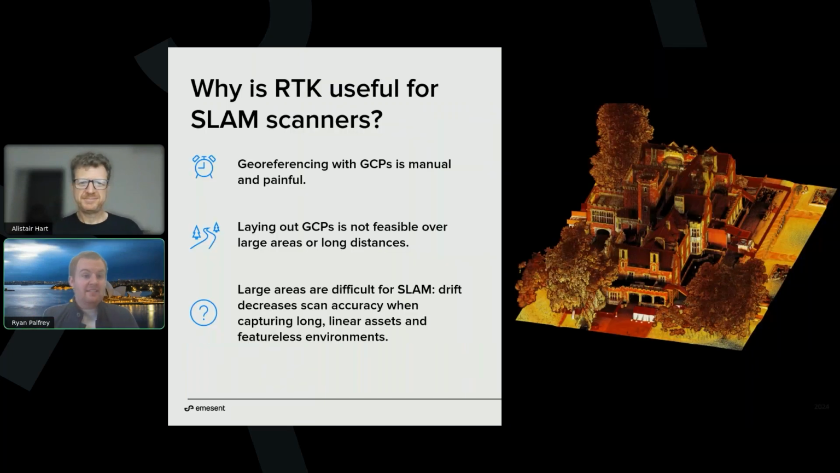So why is RTK useful for these sorts of scanners? The first reason that we dug into with our users was that a lot of the time you can use ground control to georeference, but sometimes you don't always need to. It can be painful, it can be manual, there can be environments where it's really challenging, and maybe you just need 20 millimeters rather than 5 to 10. And particularly over large areas, large distances, I was speaking to one of our users this morning who does power line mapping, 10 kilometers at a time. Over a certain distance, do you really want to get the total station out? Not everyone does. And as I mentioned, those large areas can be difficult for SLAM. Drift decreases the scan accuracy in certain environments.